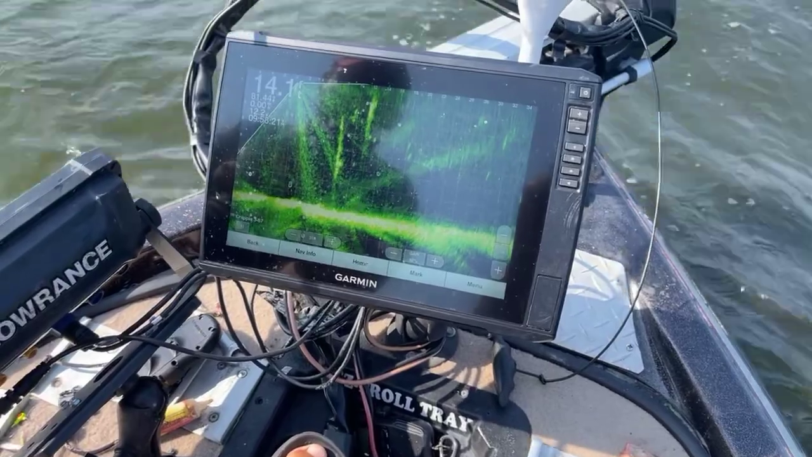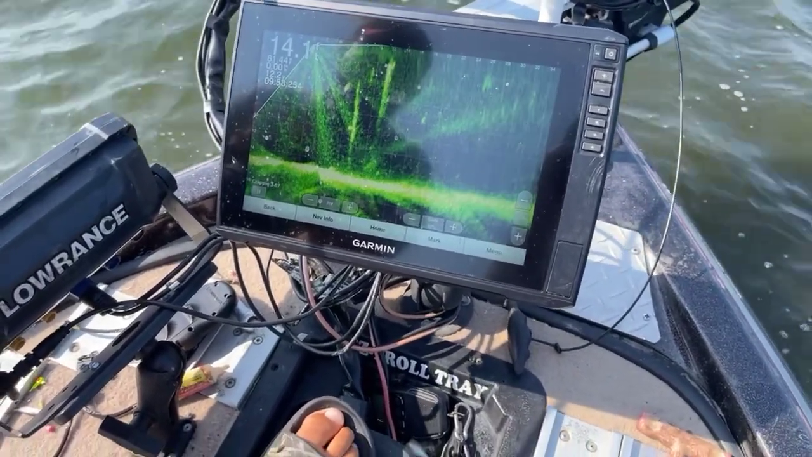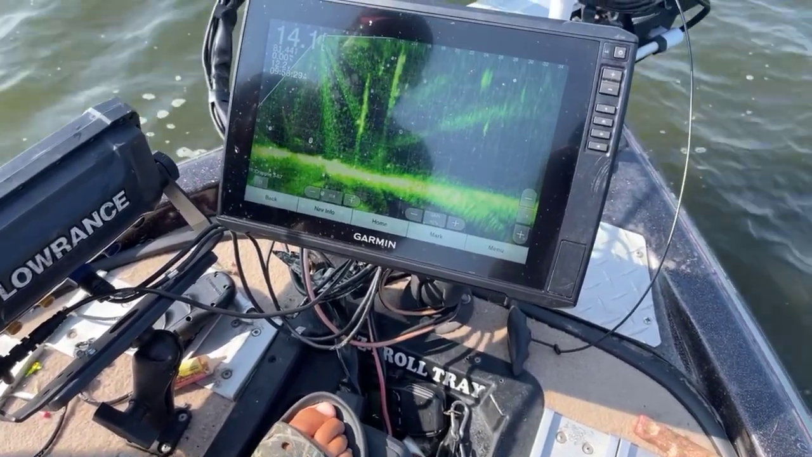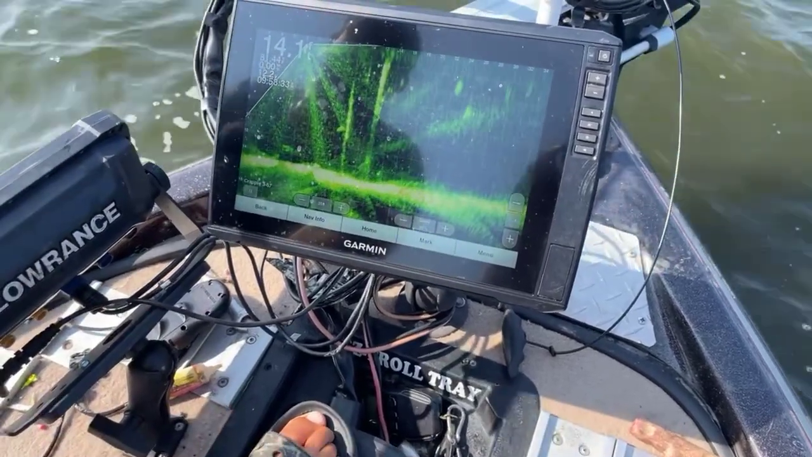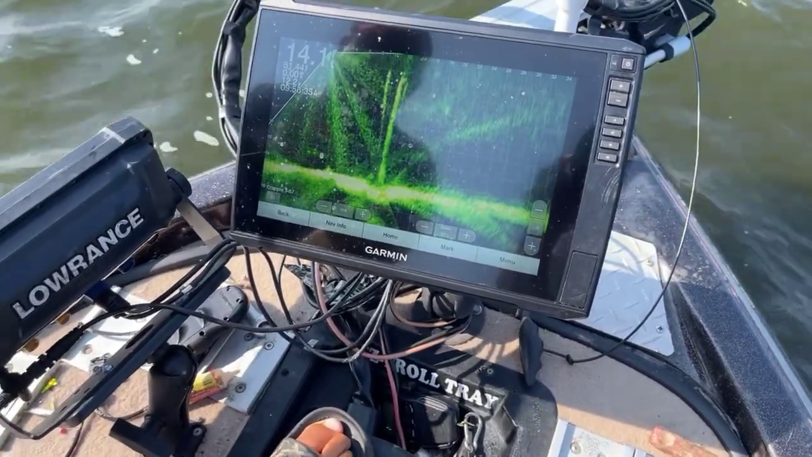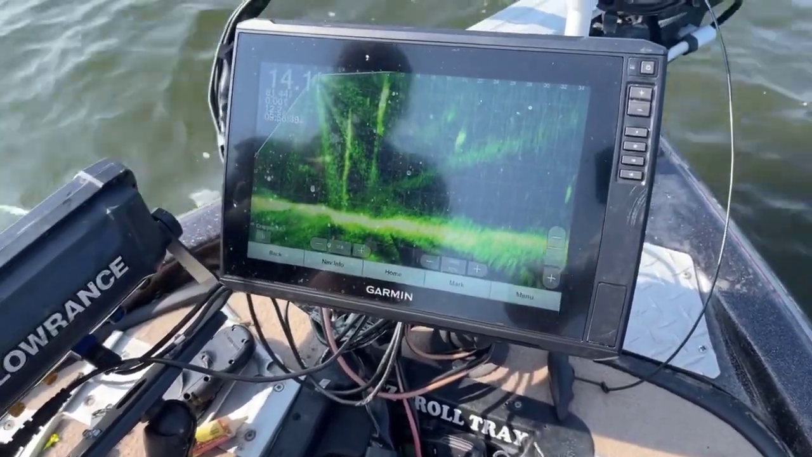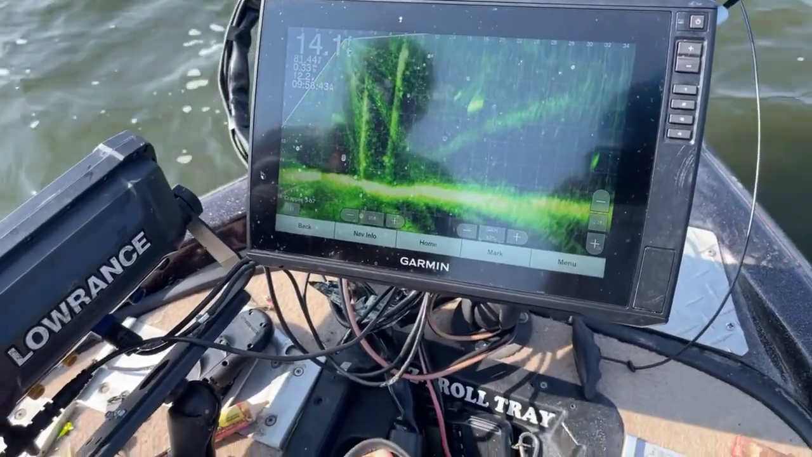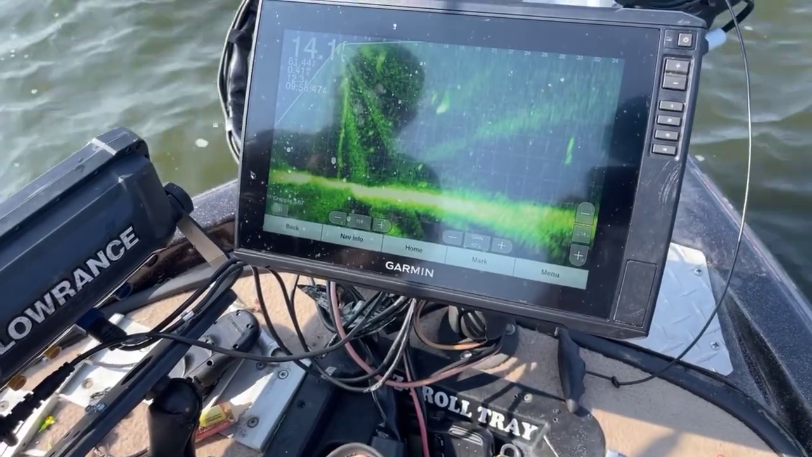Here comes another one right here, if they'll bite. He didn't that time. That's the thing about the Live Scope. Sometimes you'll think you're real close. See, he's going to swim off. He heard that boat slap. Real nice fish. The bad thing about a windy day, it's hard to catch the big fish because they'll spook on you pretty quick.